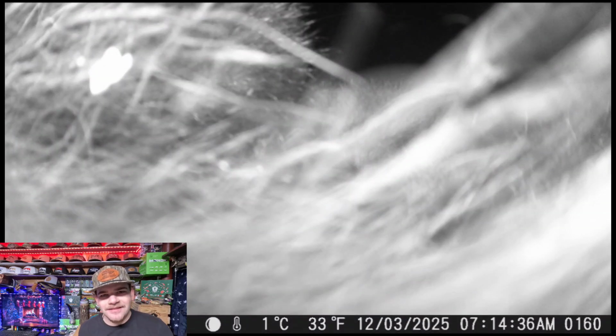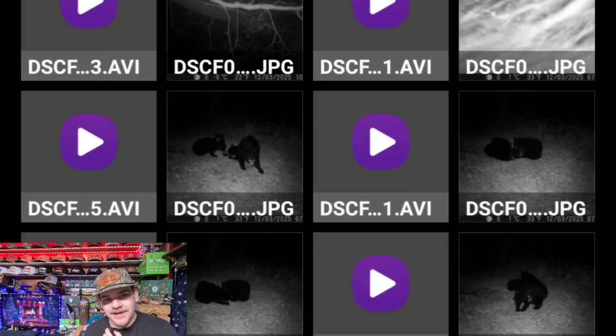And that's pretty weird that every time the camera gets messed with by an animal or something, it doesn't record. Like, I've never caught a bear actually ripping it off except that one time, which I'll roll the clip right now.